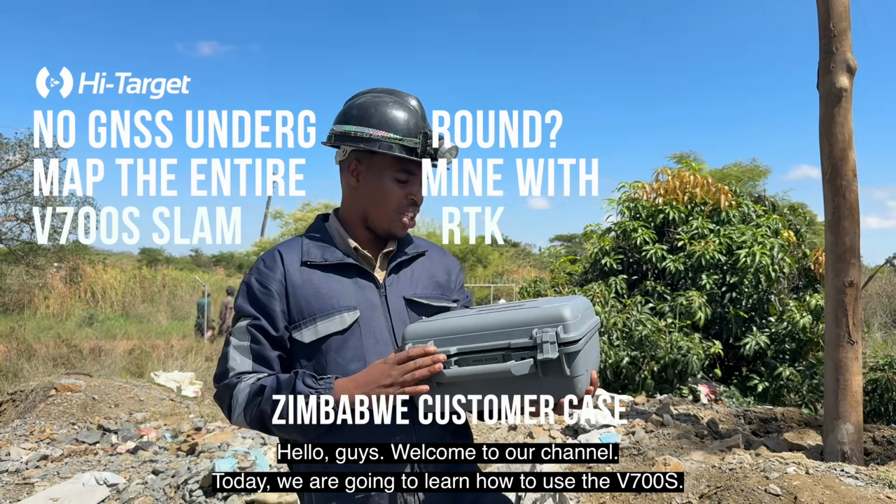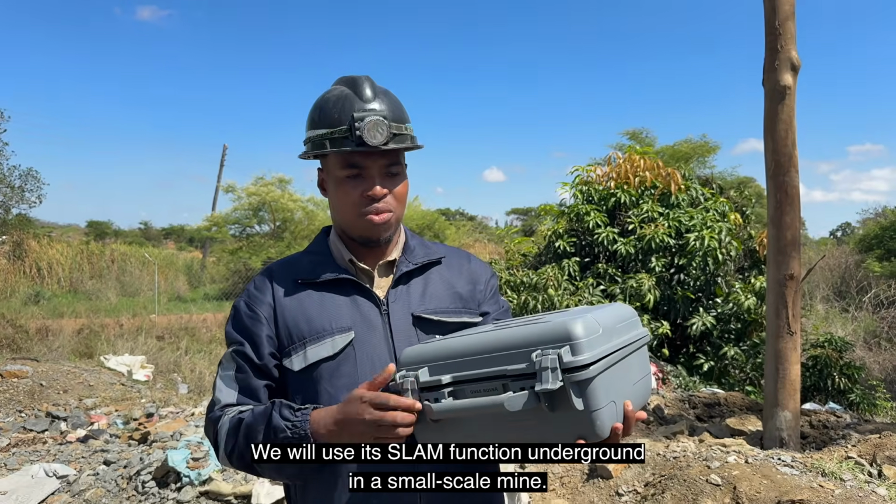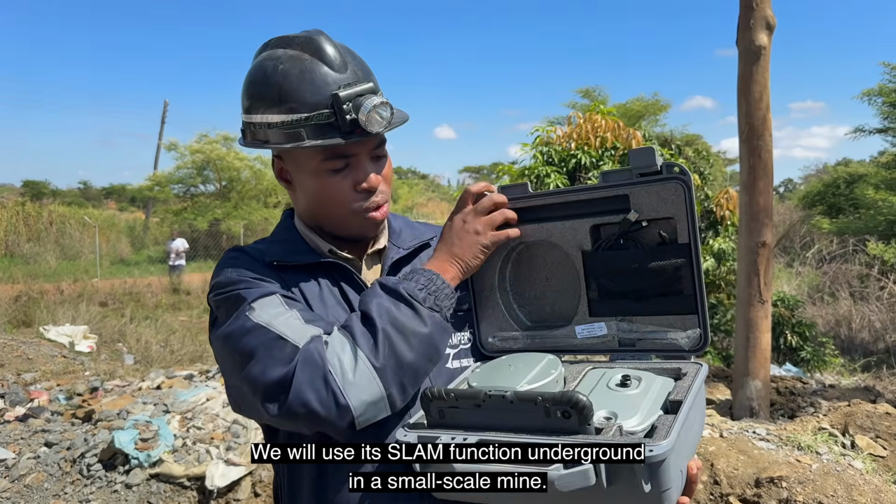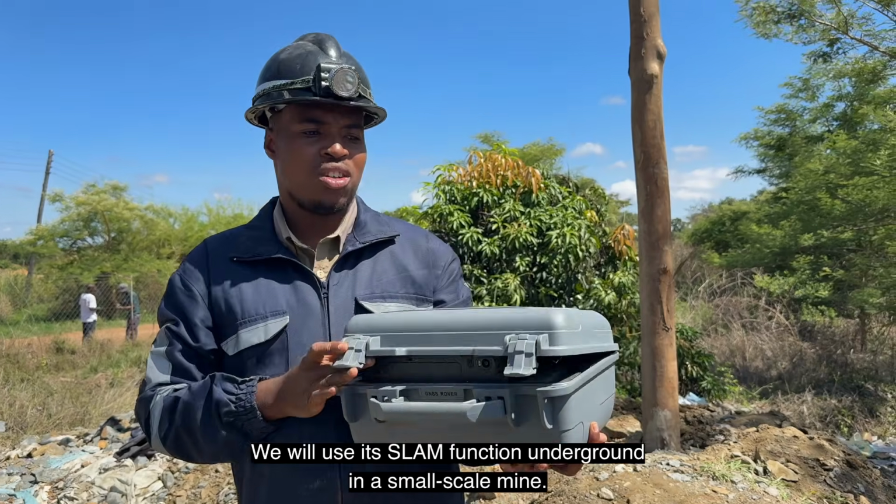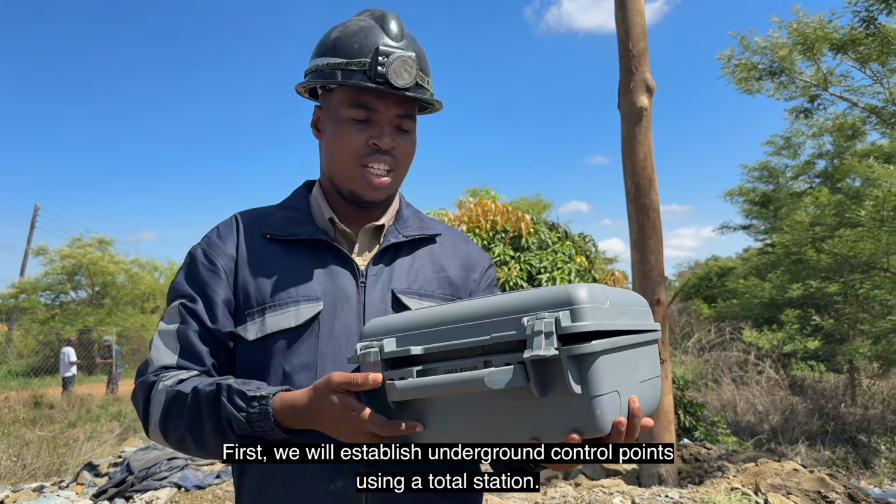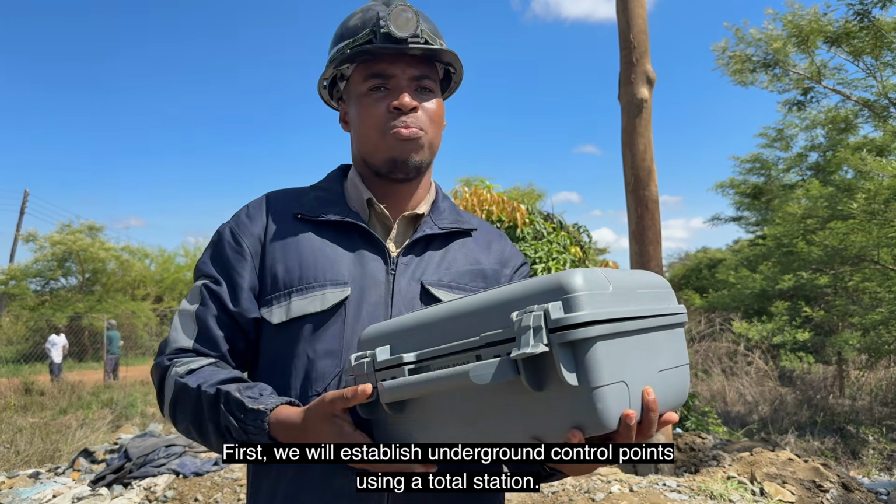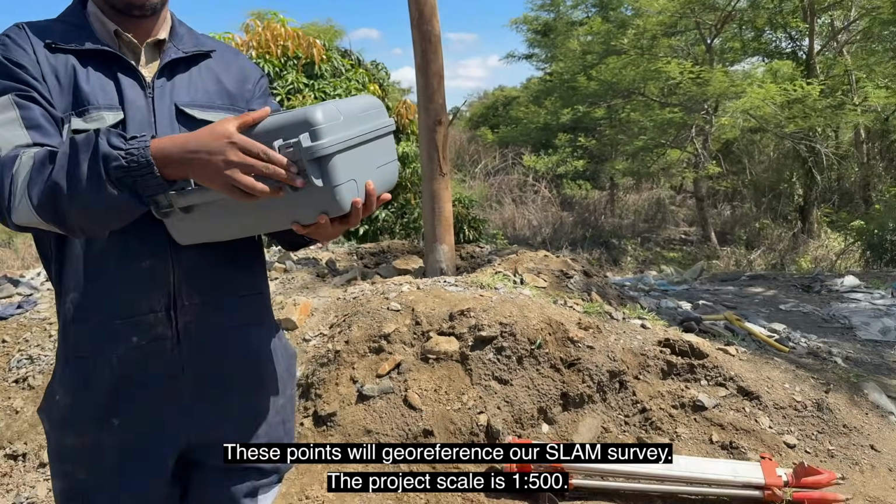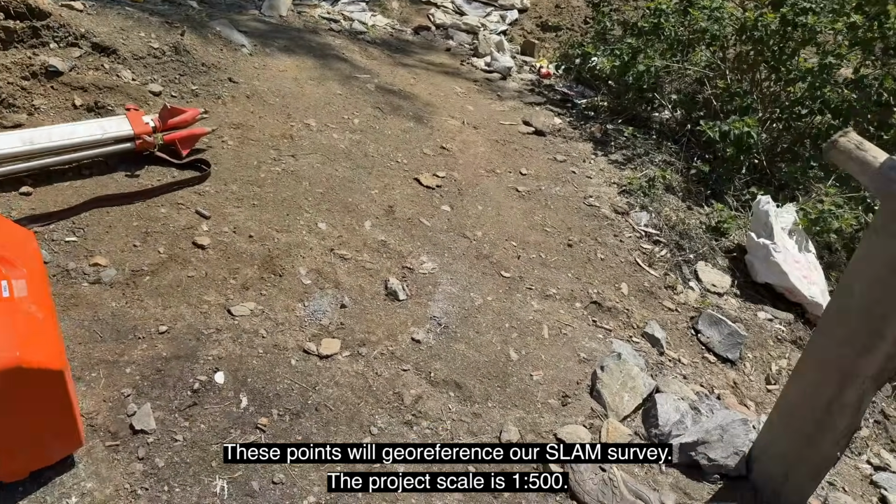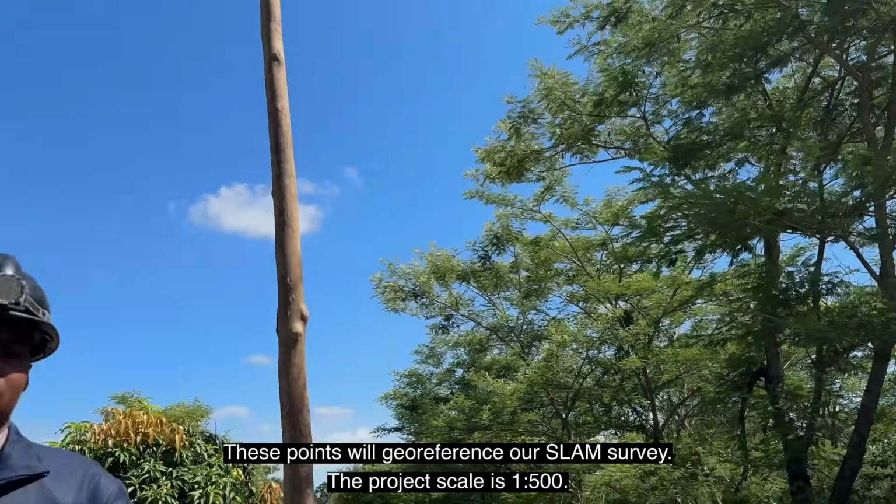Today we are going to be learning how to use a V700S SLAM underground. So this is our device that we are having. We'll be doing a small scale mine today. The first thing that we are going to do is to put control points using a total station in the underground so that we can georeference our SLAM V700. So let's get started.